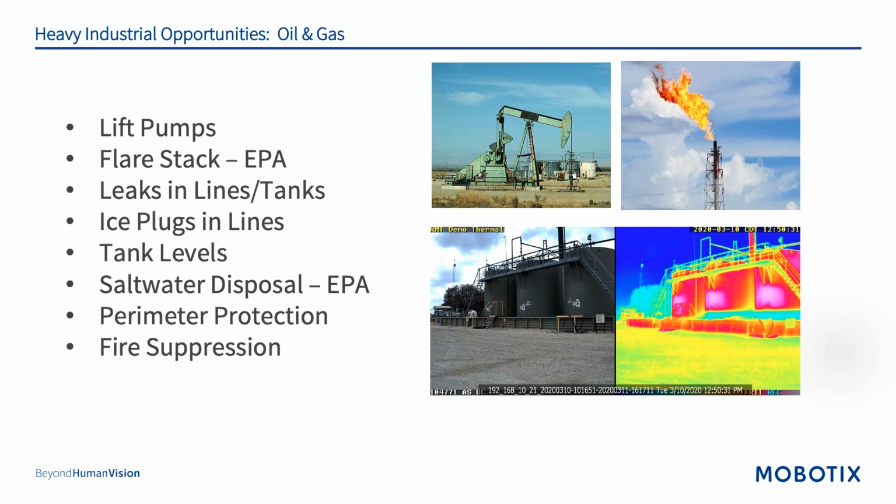It's pretty simple, but this has large EPA ramifications to it if it's not lit. Their current solution is a thermocouple in the base where the pilot is. However, this is not foolproof, and those things fail frequently. Then you have the production downtime when it's replaced because the stack has to cool. You know, it's not the cost of a thermocouple, it's the downtime that they're missing. Lift pumps have critical moving parts, and the saddle bearings and wrist pins are monitored for wear and overheating.